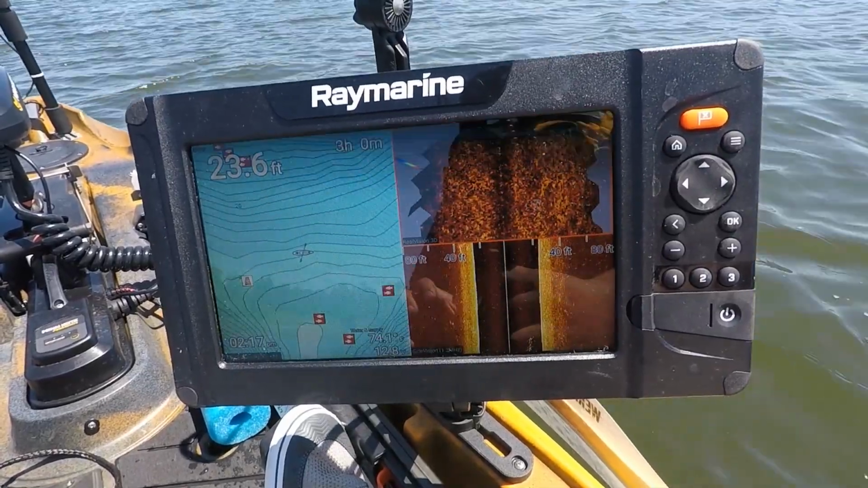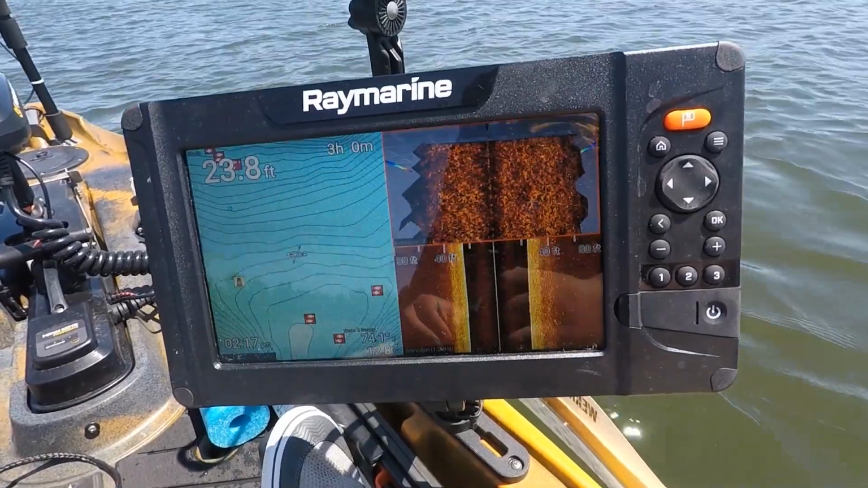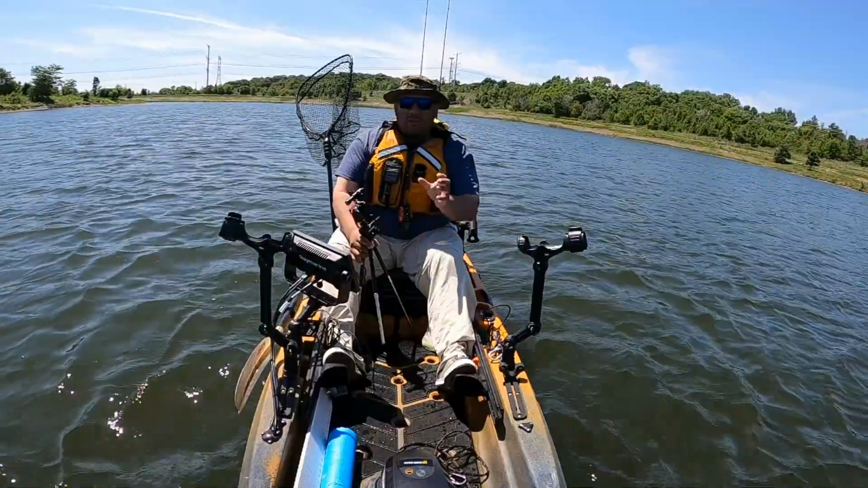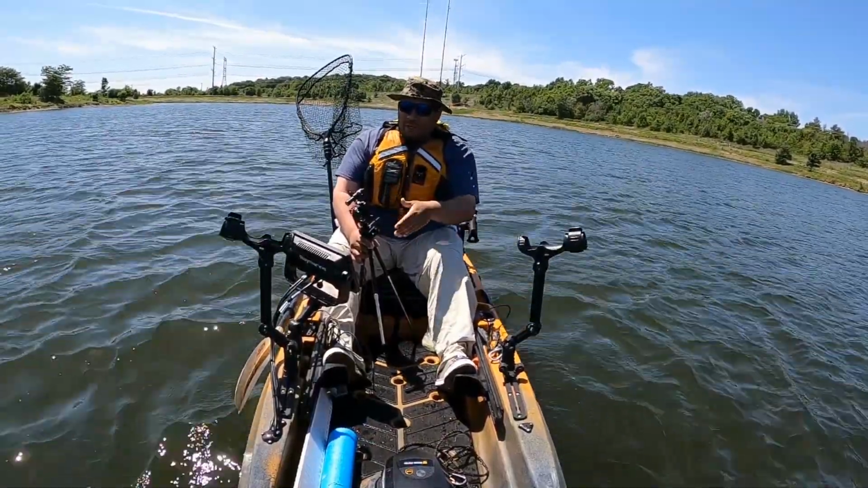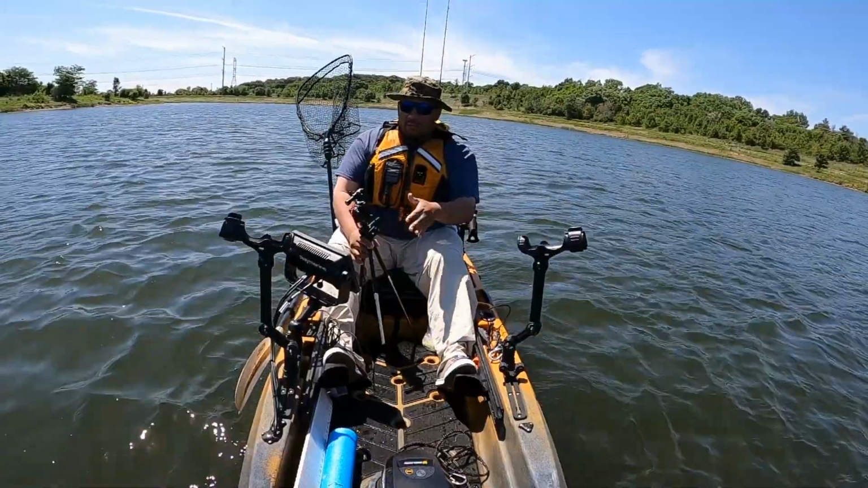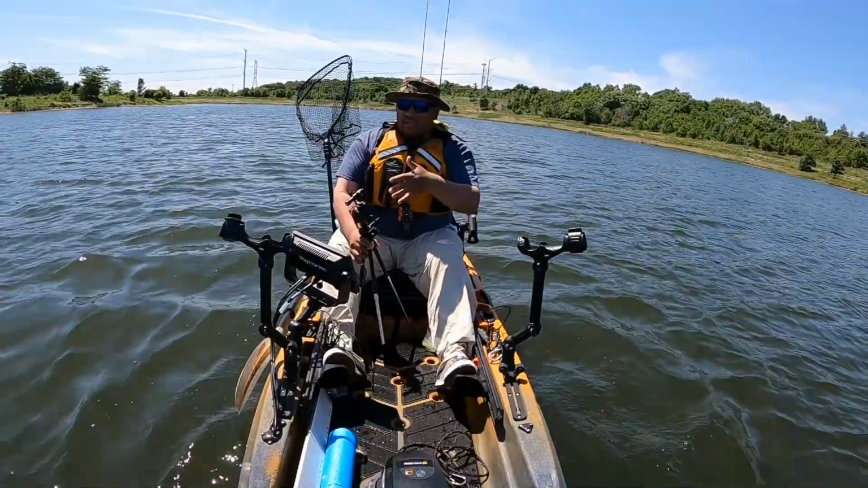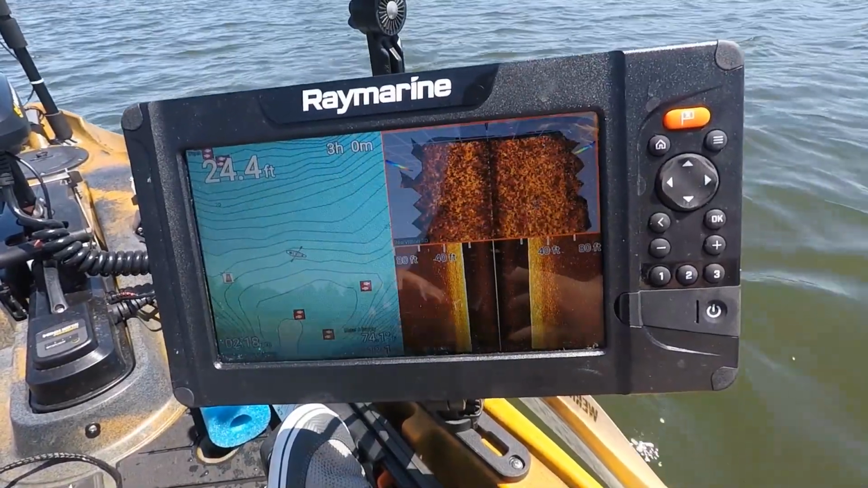Now, if you look at it right now, you'll see that my 3D is on top, and the side imaging is below it. The reason I do this is so that I get this image of a straight line. Even though they're two separate things, it almost looks like a two split screen where you have the chart plotter on the left, and then what essentially looks like side imaging and 3D as one. Does that make sense? Hopefully I'm explaining that properly.